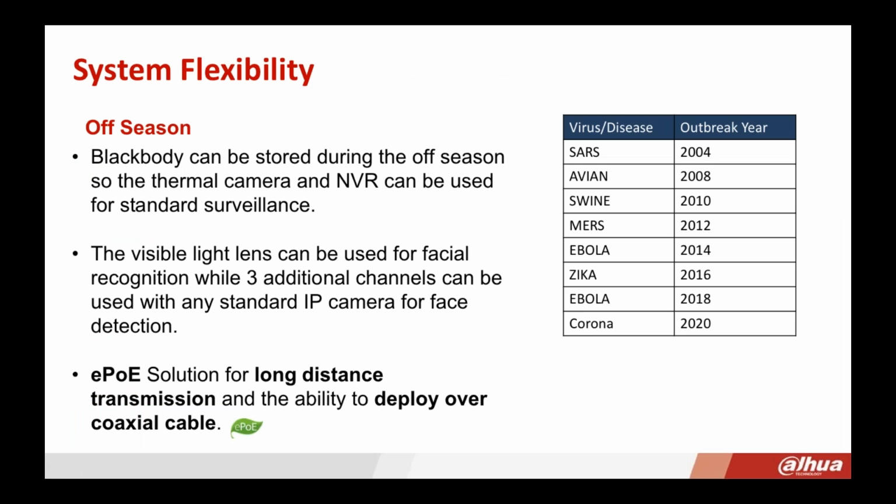So this system is very flexible. The black body can be stored during the off season, and the thermal camera and the NVR can maybe be used for standard surveillance. Not only is the flu always going to be there, but every other year, just about, and we have about 7 of these corona type viruses now, there's some type of outbreak.